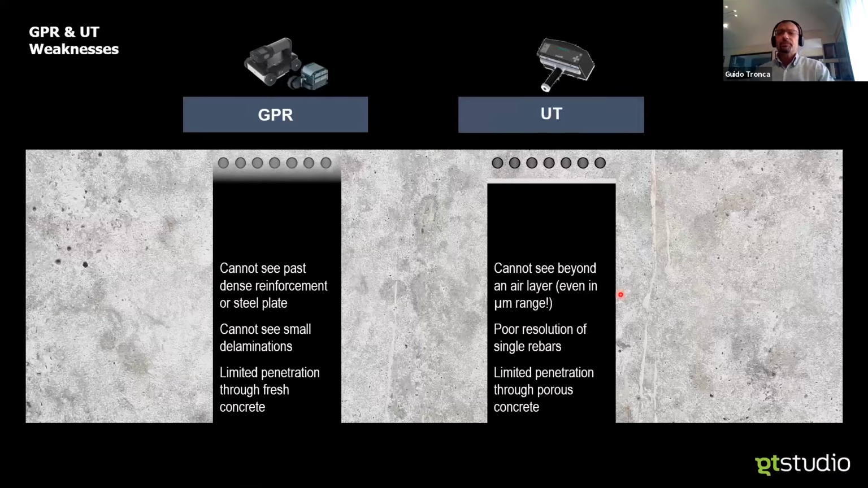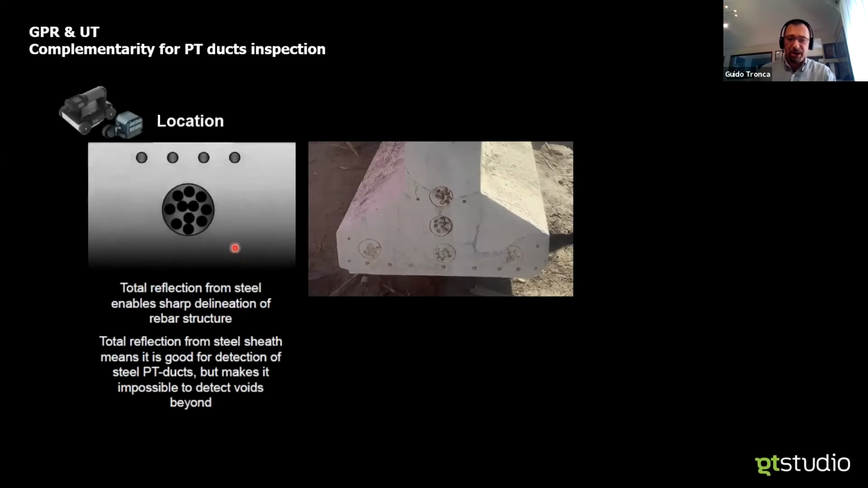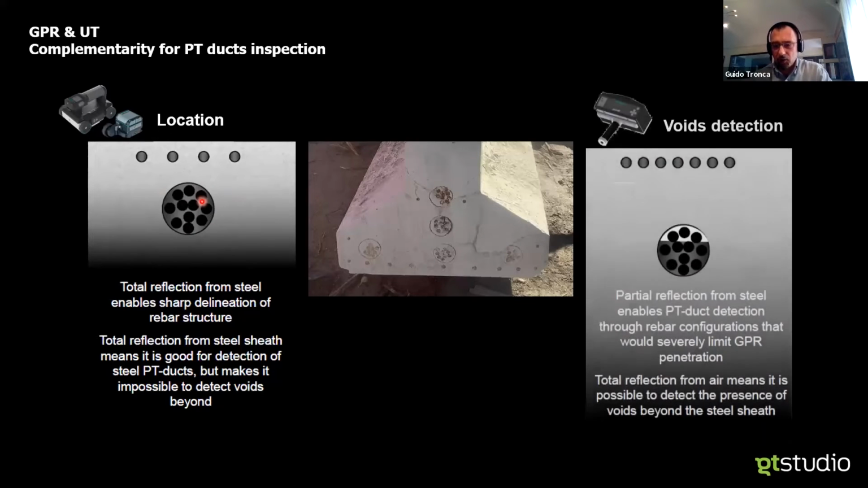Narrowing it down further to our key application today, which is PT duct inspection, we can expect in this kind of scenario the GPR system to be very sensitive to all the metal, both in the strands and possibly in the sheet, so being the ultimate locator for those.